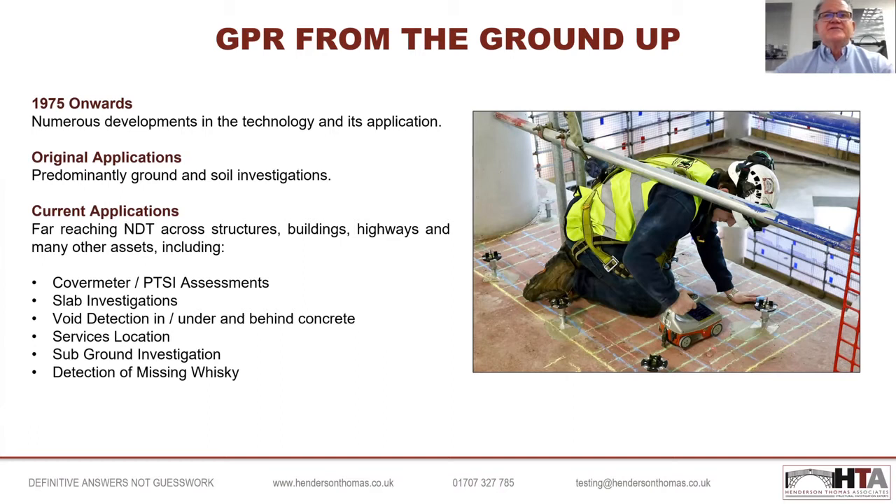And we at HGA are now utilising a number of bits of GPR equipment, more for the structural investigation side of things to do with buildings and bridges and other civil engineering structures. However, we still do use radar for the initial applications that it was used for, service locations and sub-ground investigations.